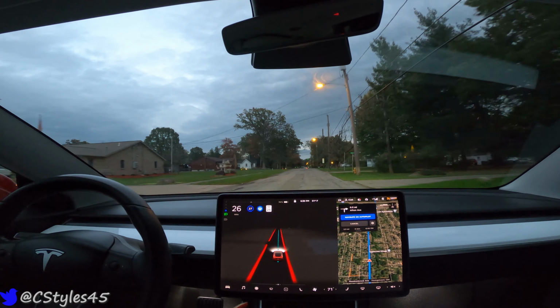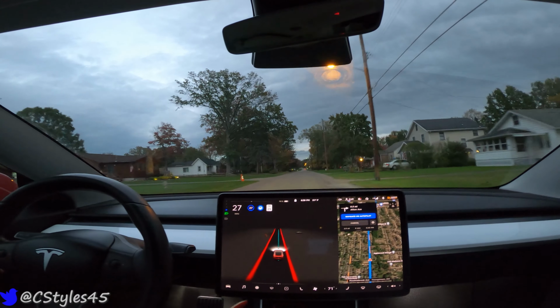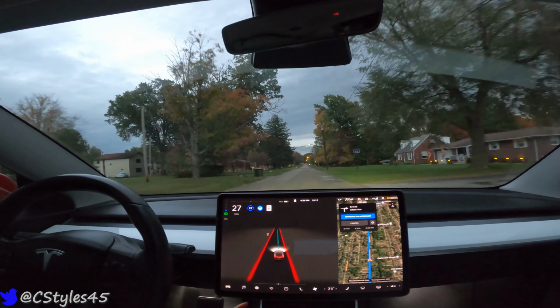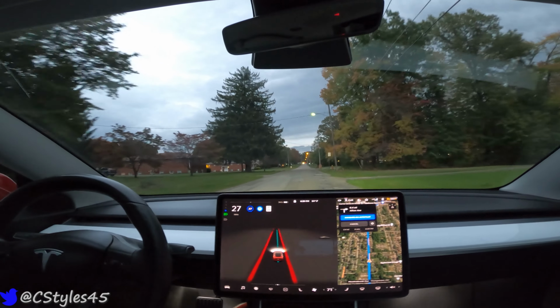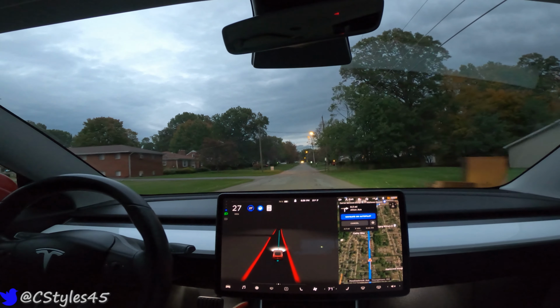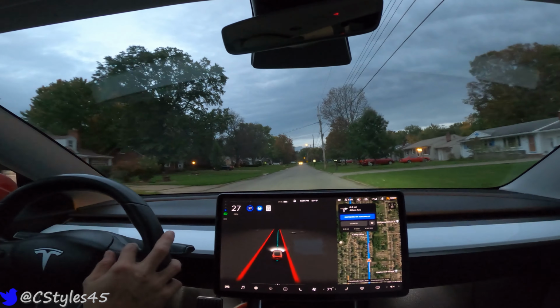I let it do its thing. I didn't need to intervene or disengage. It wasn't going to cause an accident or impact the drivers behind me. The only thing it in essence impacted was that I had my signal on, but I drove through the light. Again, that wasn't impacting any of the surrounding traffic to where it could have caused a potential accident or incident. Otherwise I would have disengaged.